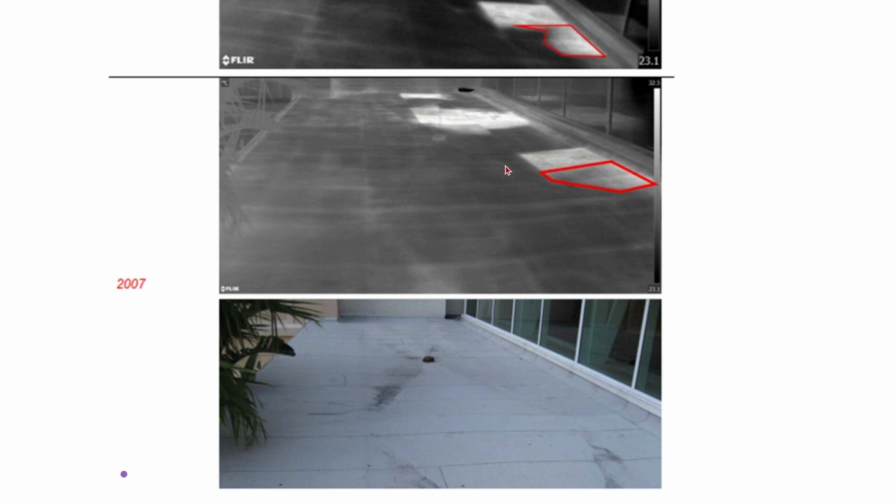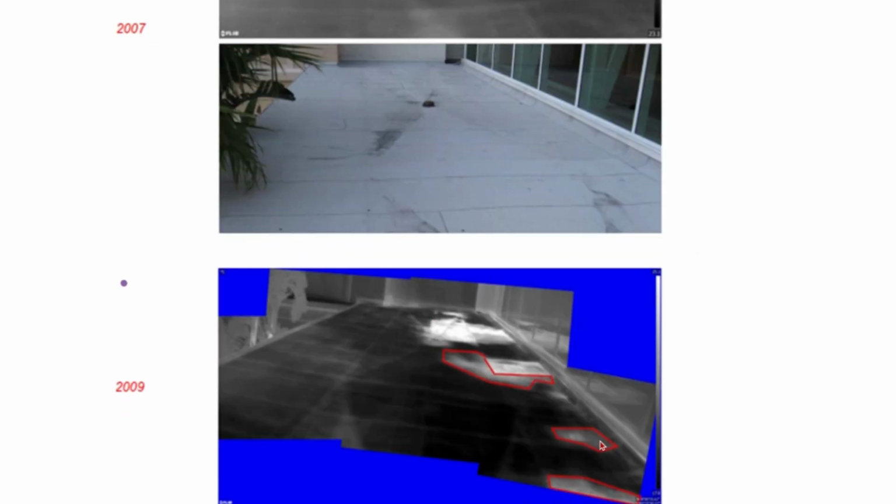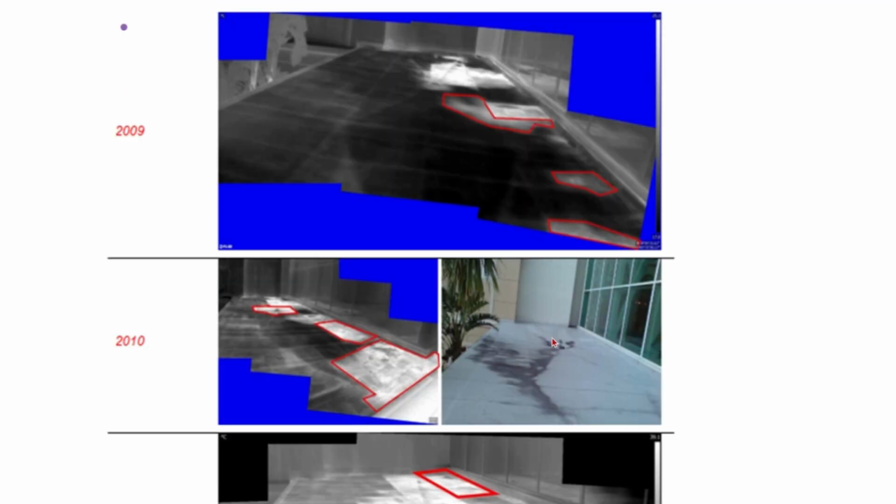Yep. And you can see how it's affecting this area, and it's getting more detrimental on the new one that popped up in 2006. Over time, you can see how these hot spots are spreading. And now you're starting to see a little bit more of an issue with dirt and how the water is just pooling. But on the thermal side, this whole side that looks nice and clean is also really close to the building and the structure, and everywhere that there's a joint, where is this water going?